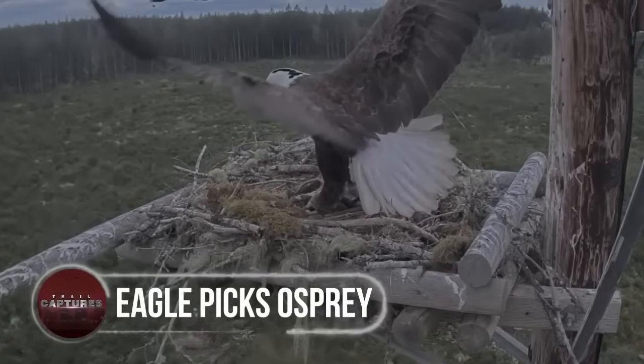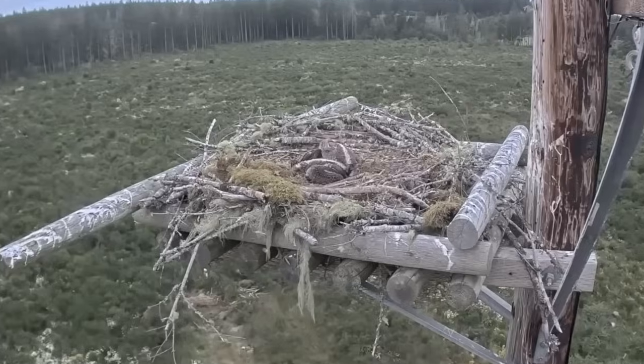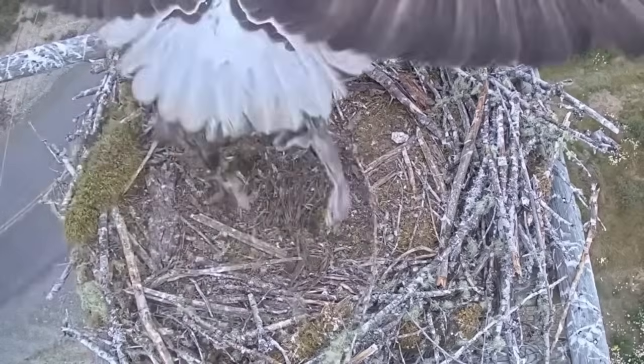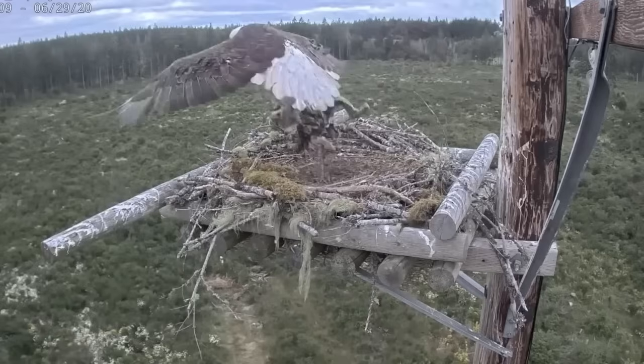Eagle picks osprey. Setting up a camera over the osprey's nest to see the hatchlings take their first flight, the camera caught the opposite. A little depressing, I suppose, but that's just how wildlife works.